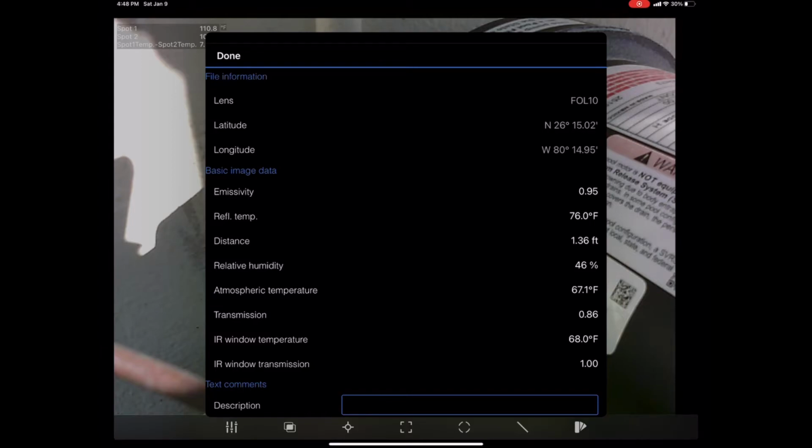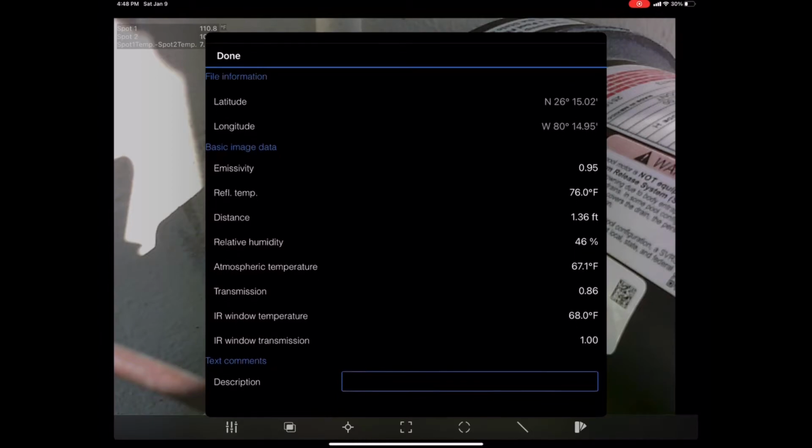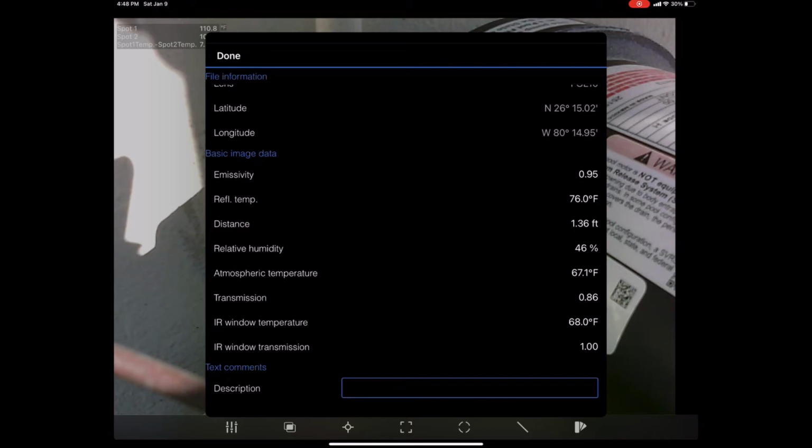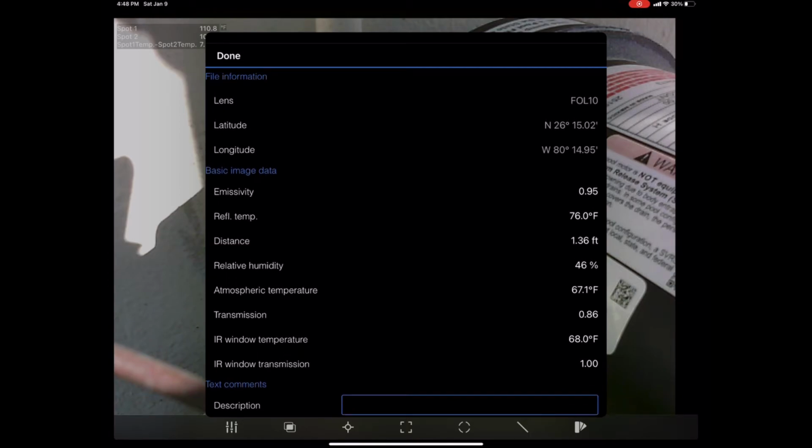Reflective temperature, we've got 76. So let's go ahead and use that figure right there. Double check, 0.95, 76. Our distance is 1.36 feet away. We confirmed that with a laser measure. Relative humidity average 46%, atmospheric temperature 67. It's a little bit chilly here in South Florida. Transmission, IR window, we're not focused on those.